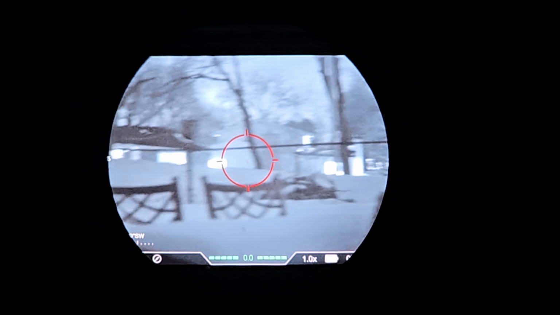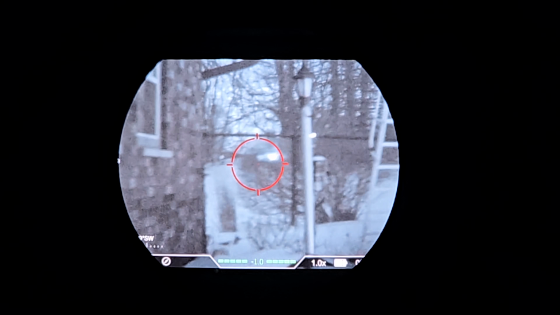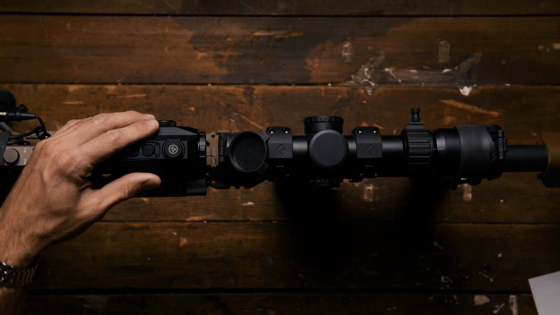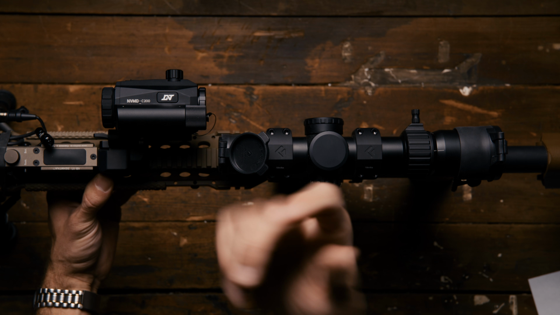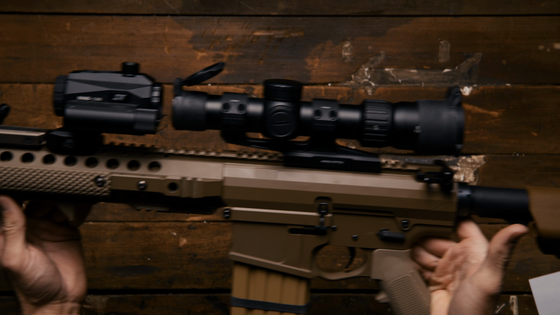It's nice to have your own reticle, your own scope and scope reticle, a low power variable optic, and then you basically make it more of a night vision setup too. And you can flip this thing to the side if you don't want to use it. But yeah, this setup is pretty cool.